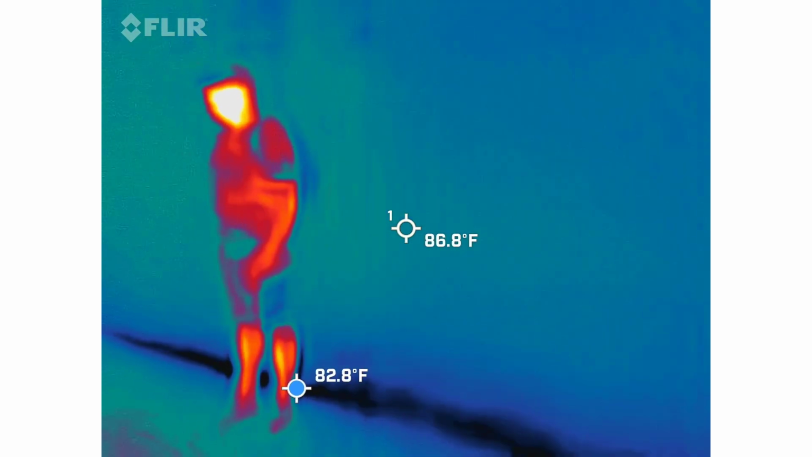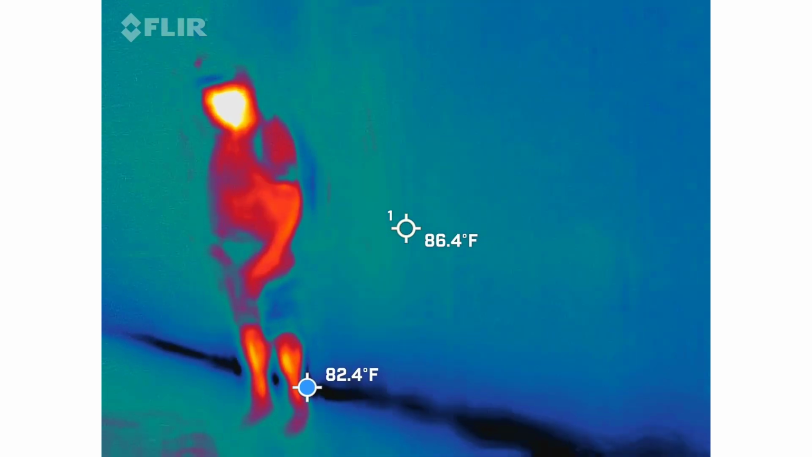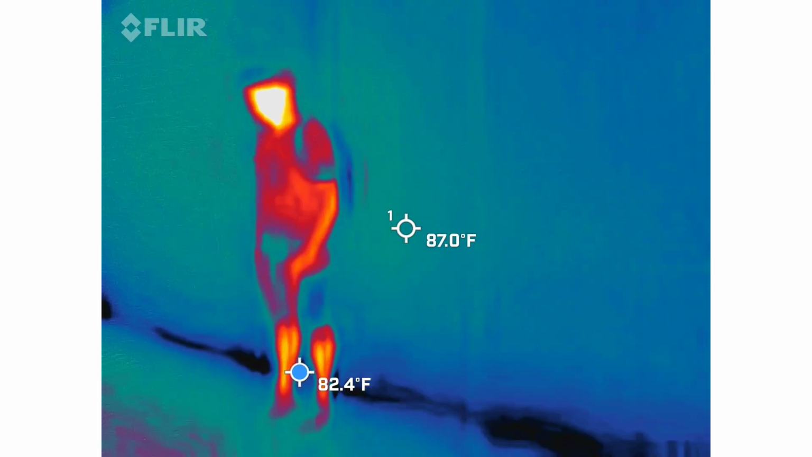6.9. 6.9. So we got about a 7 all the way around. That's interesting. Low 7s here, high 6s there. Very interesting. I've seen it go all the way to 11.9 in this location.